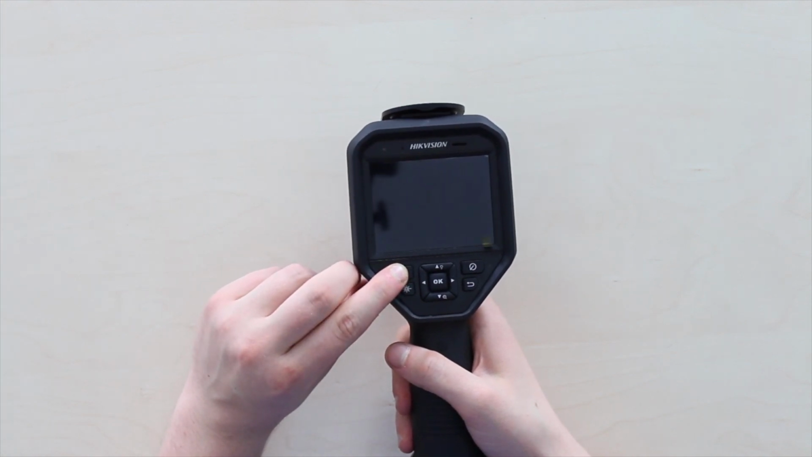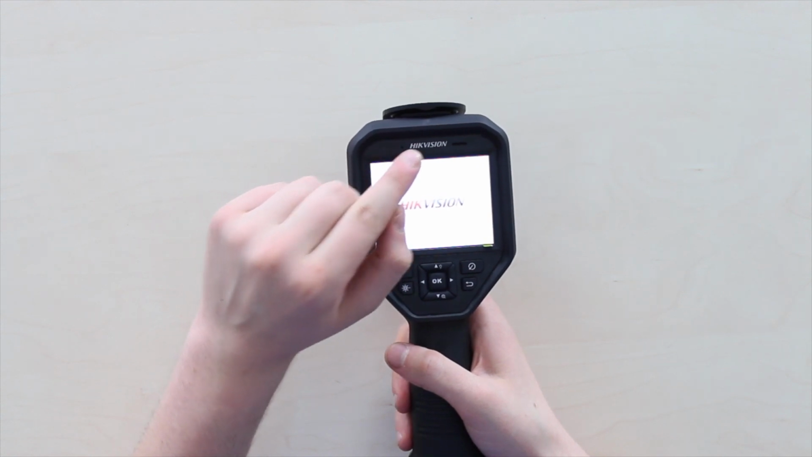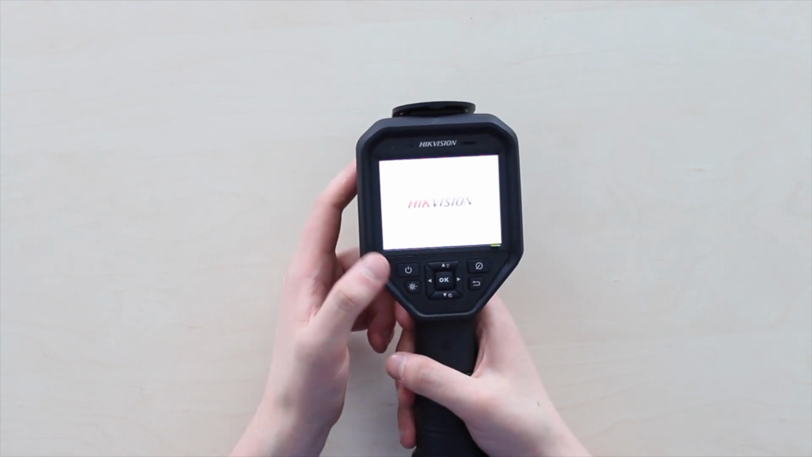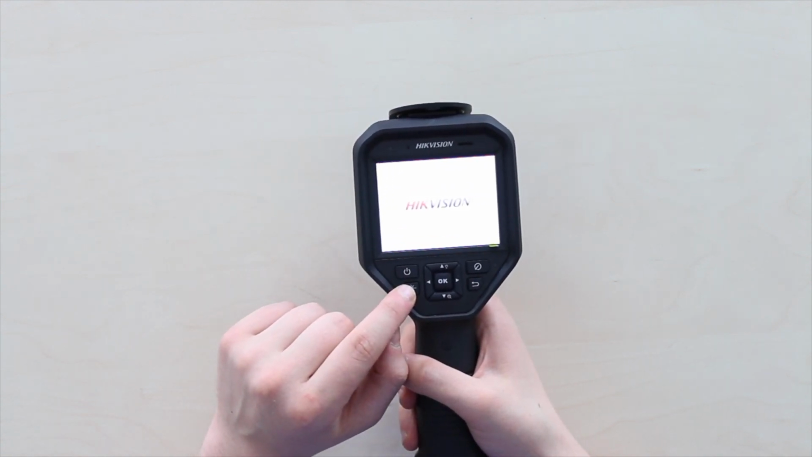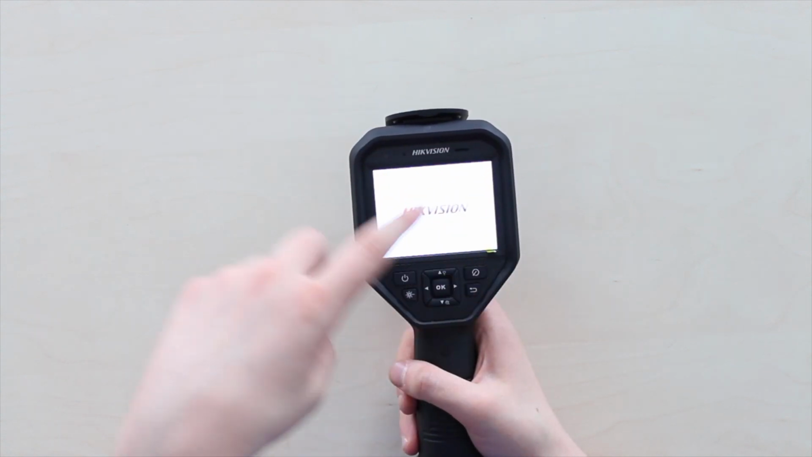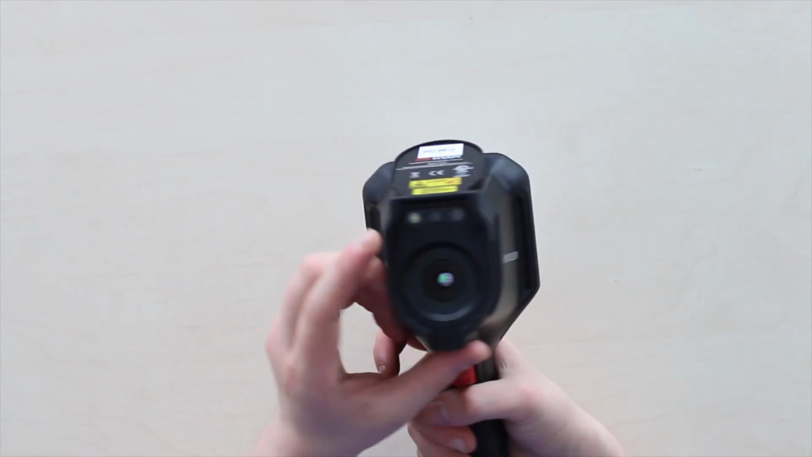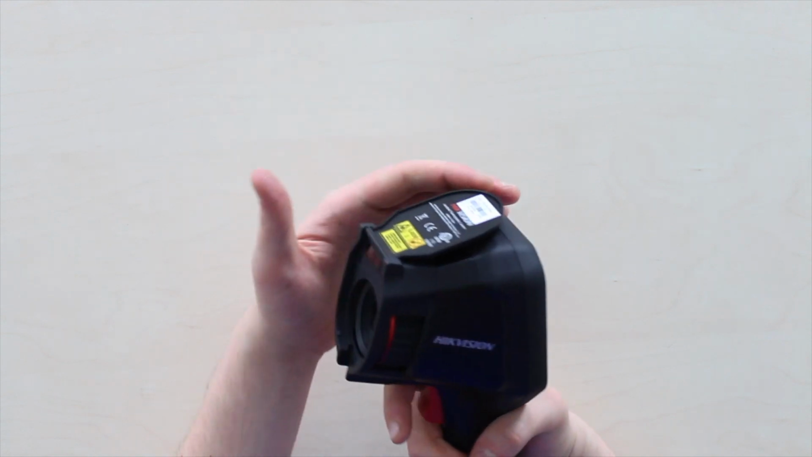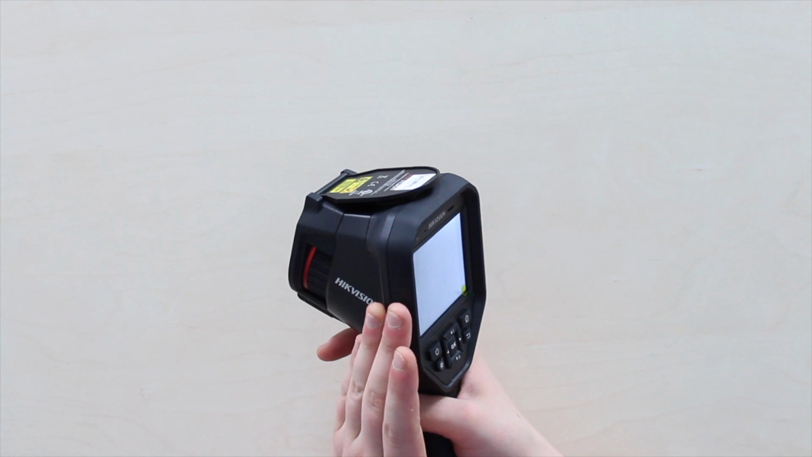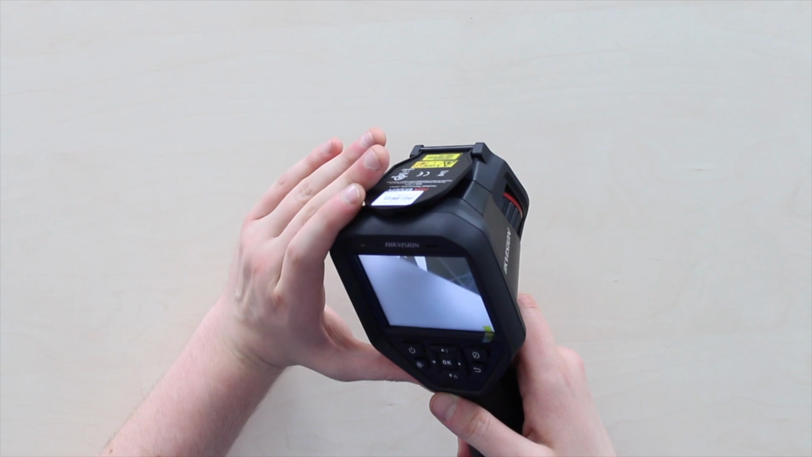Now let me turn it on. Until that happens, here on top you have an LED indicator, audio and a speaker, and then a touch screen, and of course your control buttons, which include on/off. There's a light, and here's the stabilization focus. Now let's wait until it turns on, and I'll show you how it looks. As we have the cap off, let me wait a bit, and here you are. You actually have to wait a bit to let the device heat up to work normally.